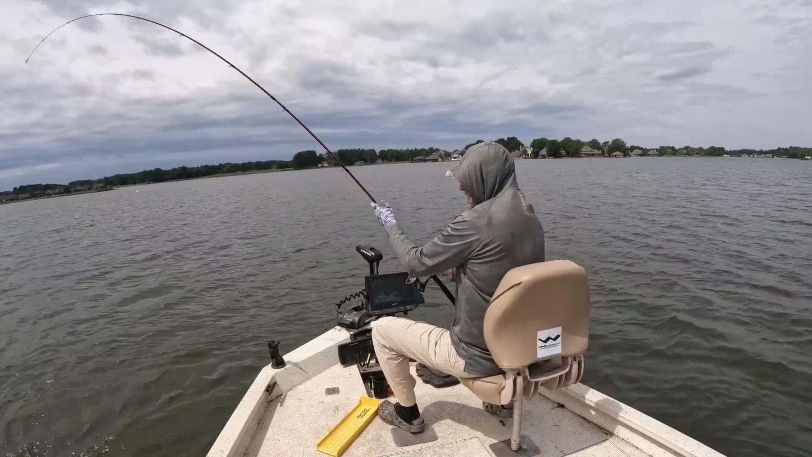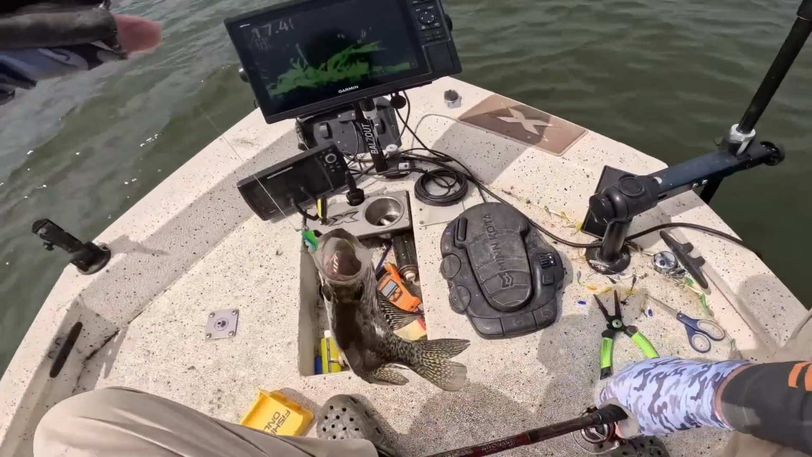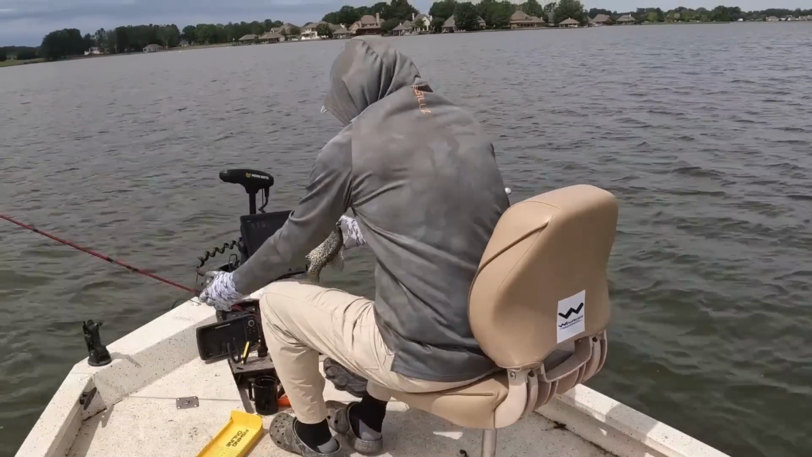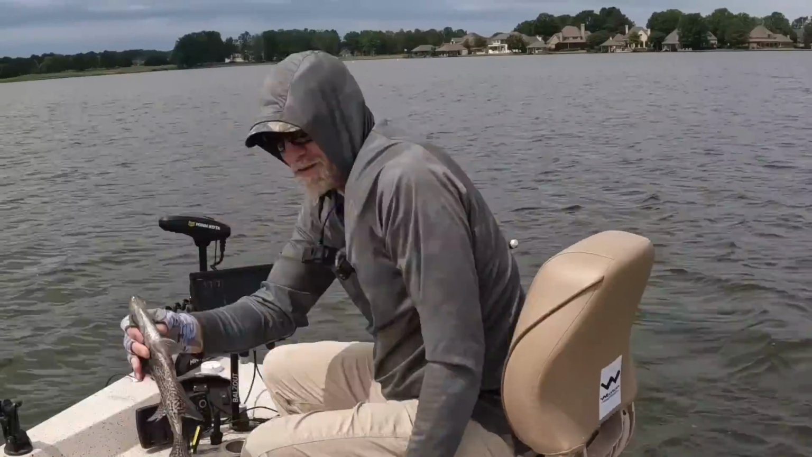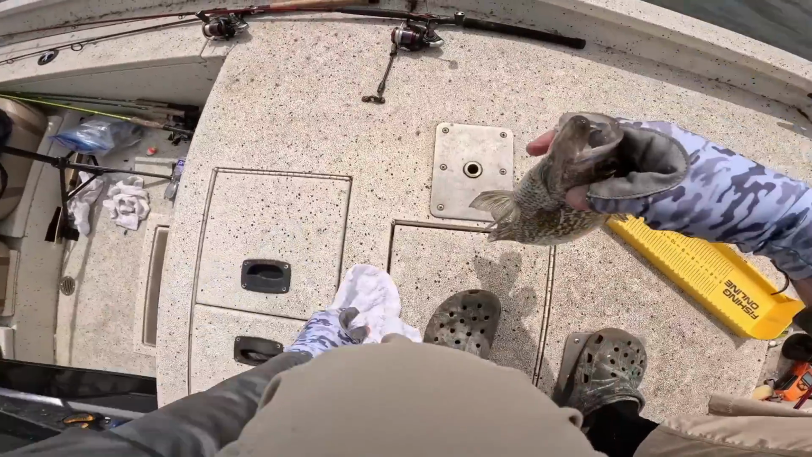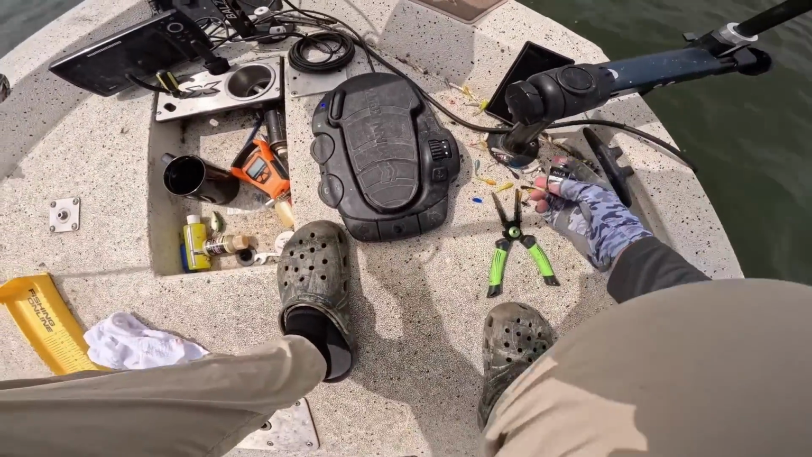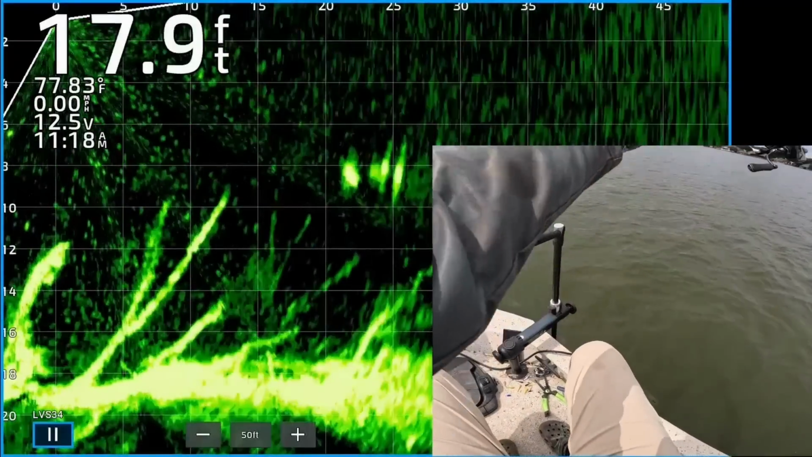Pretty deep. Boat control is so critical. It's probably the most important thing other than your presentation, because you can't have a good presentation without good boat control. Oh, 12.25-inch black crappie. Get in there, dude. I don't know how many we're going to be able to catch before I overheat the camera. There's a bunch of crappie suspended about 25 feet from the boat.